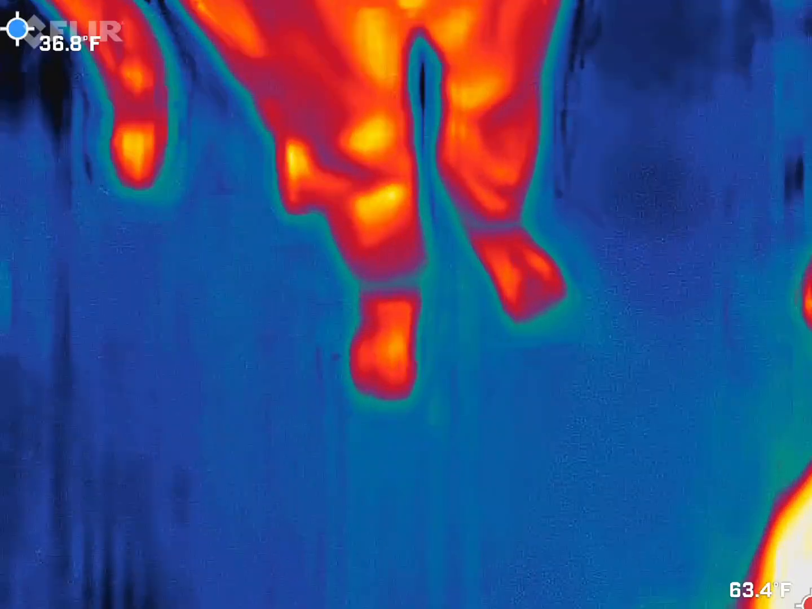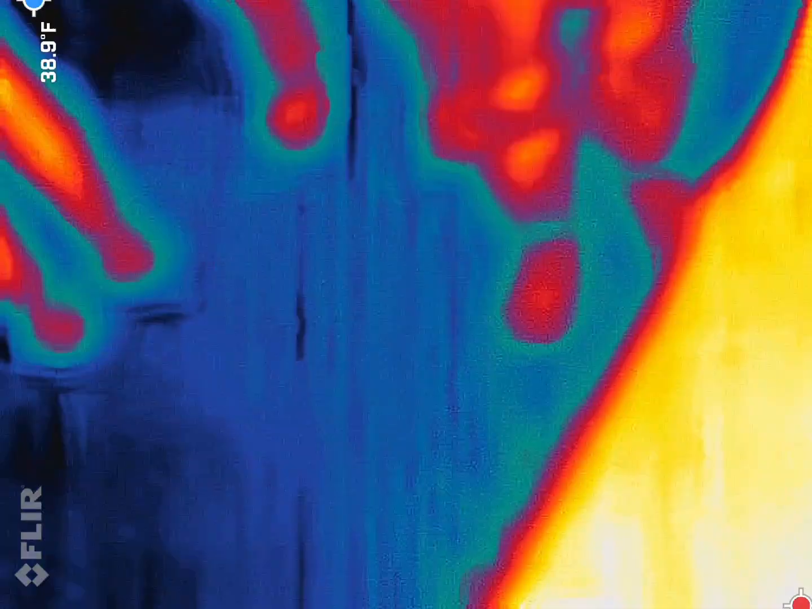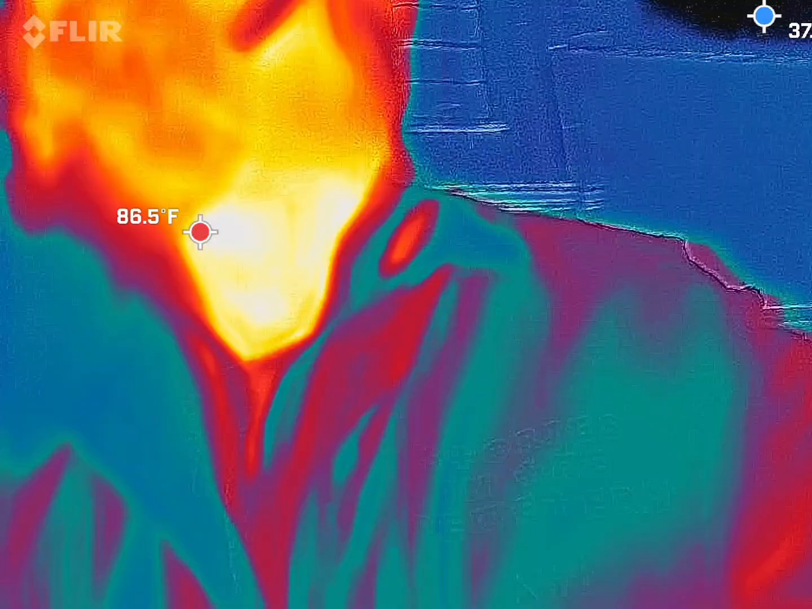There we go. Good job. Clear. All right, so you should be able to see me in there. Red, orange, and yellow guy. Blue beard, as the card tries to make me a ghost.